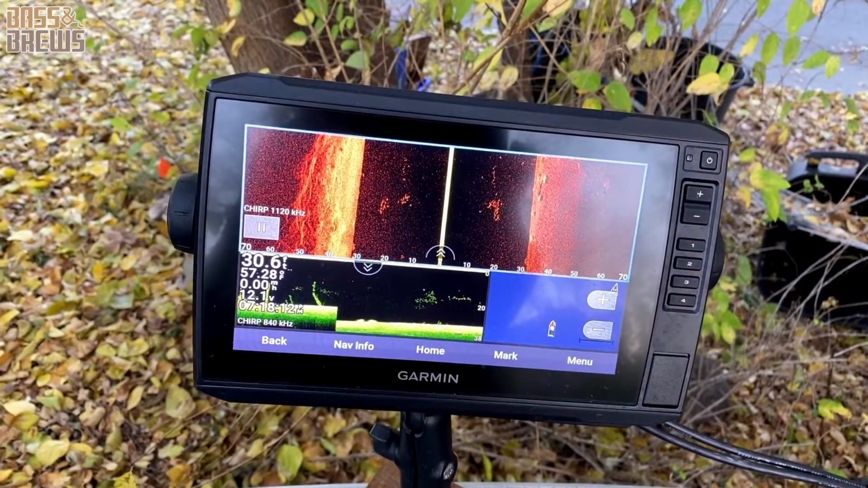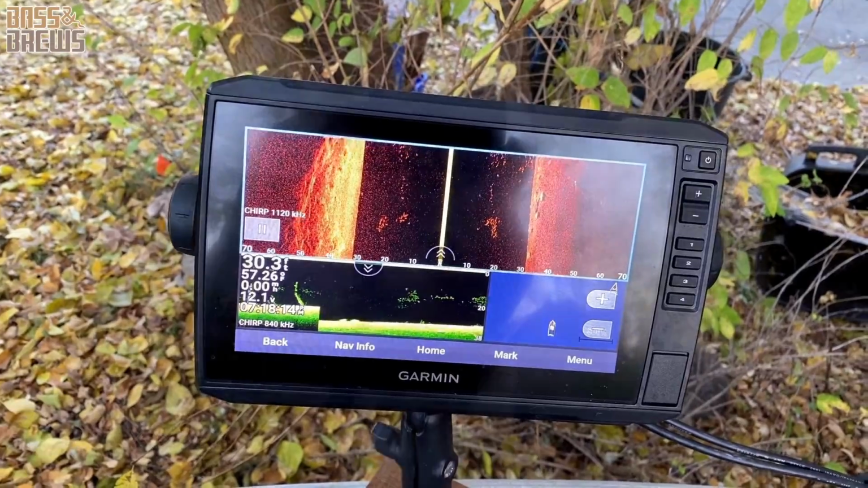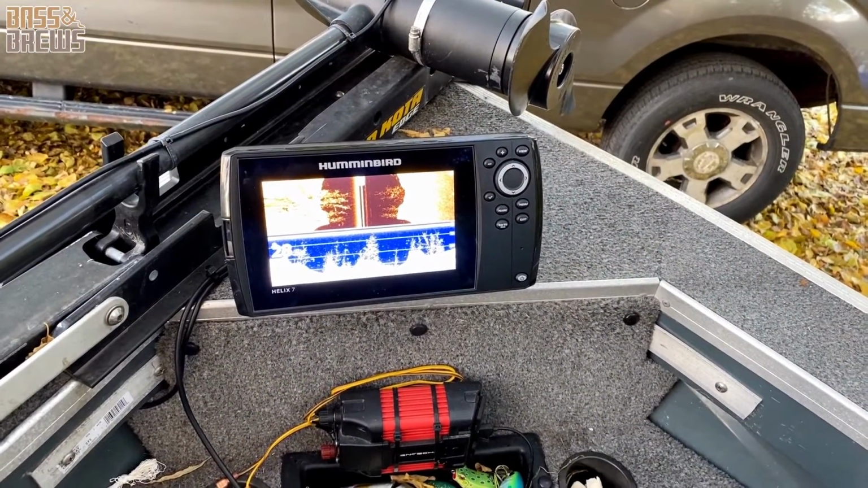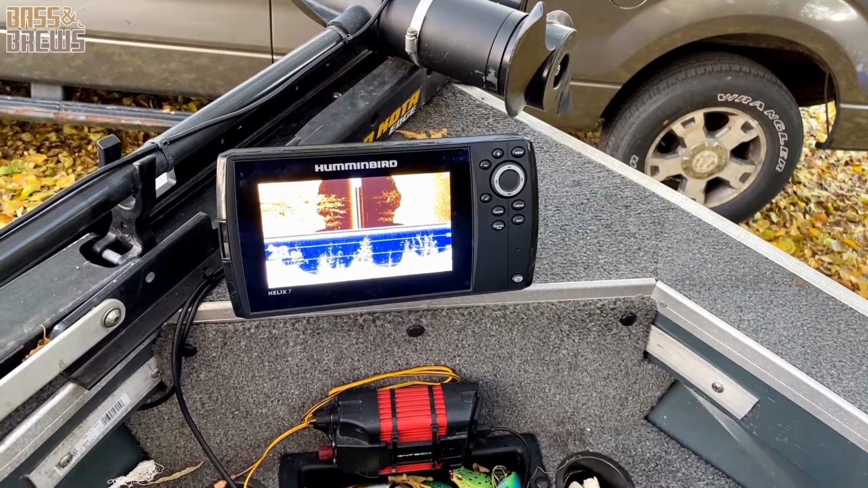Alright, hey guys, welcome back to the second episode of our review of the Garmin Echomap UHD 93sv and the Helix 7 from Humminbird. In this one we're going to talk about features, what's on either one of them, and how they're different. First of all, let's talk about the names of these. I think that's even one big differentiating thing.